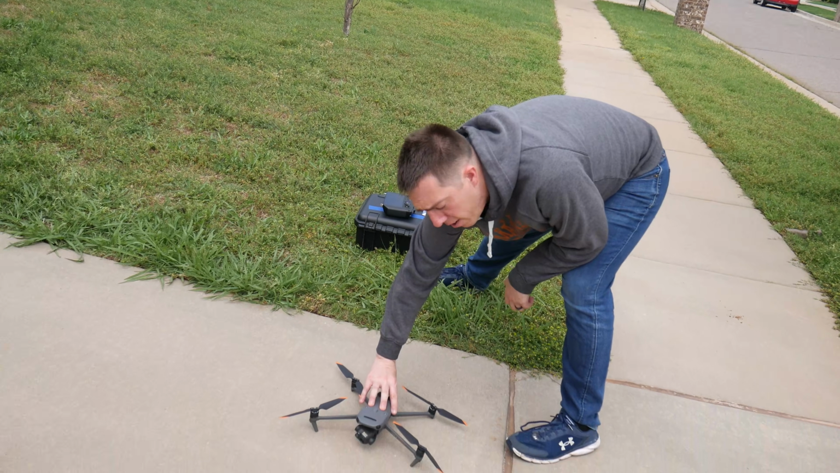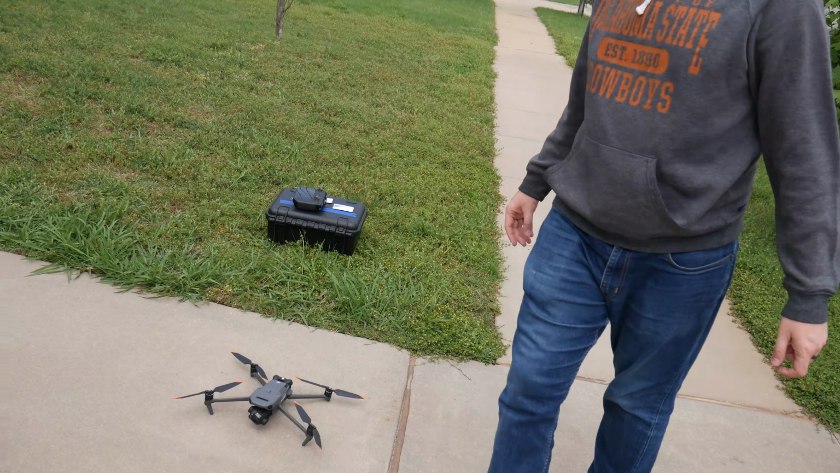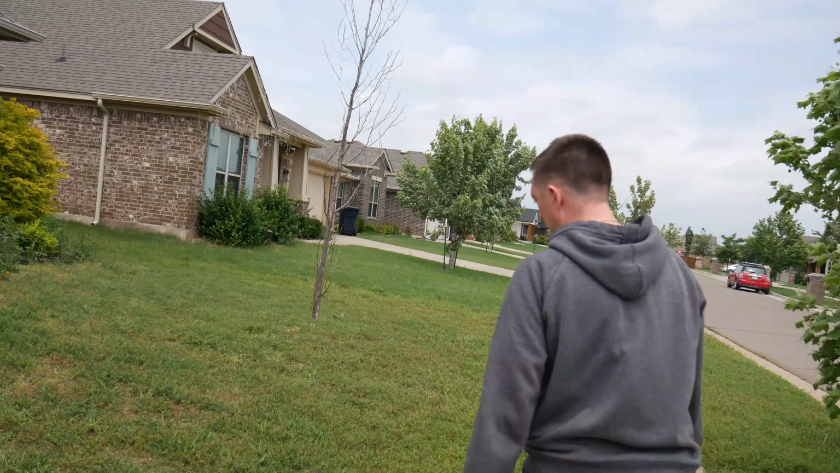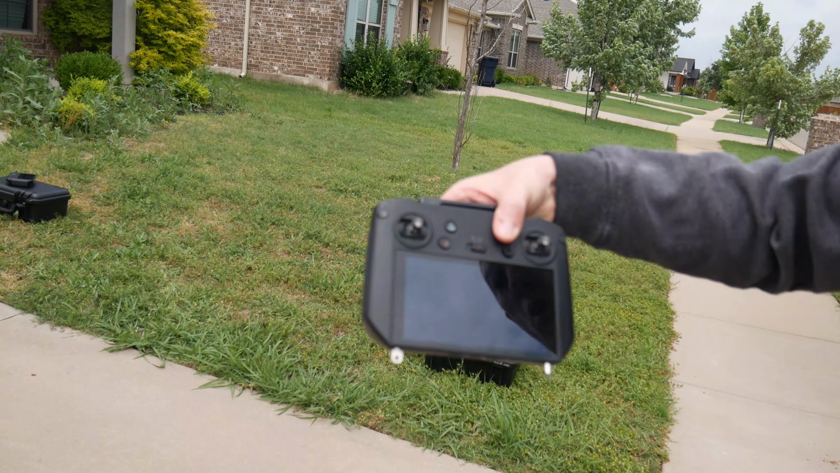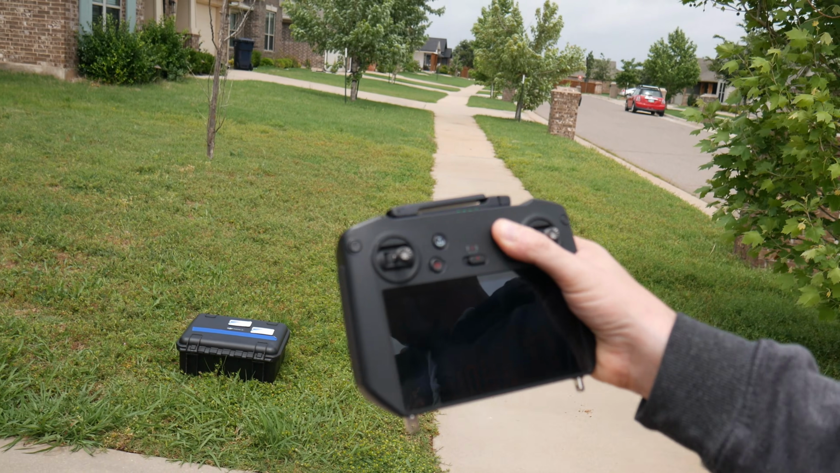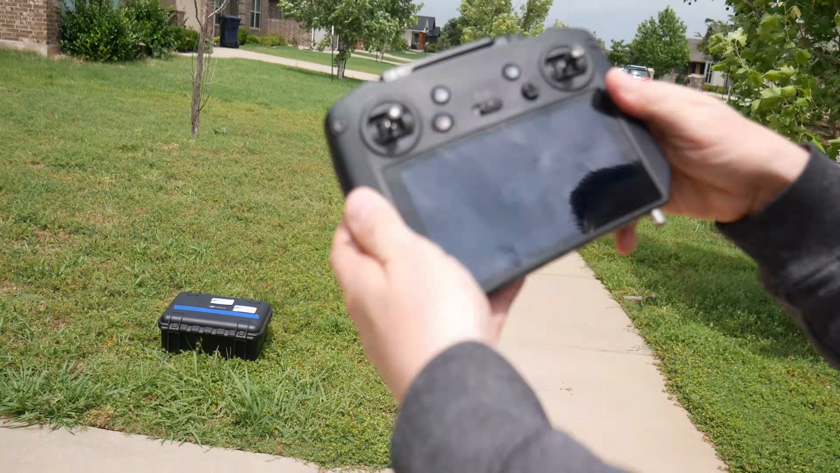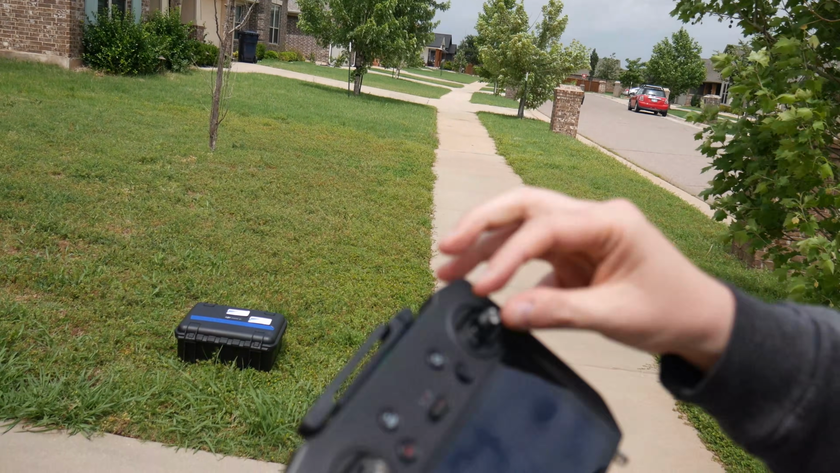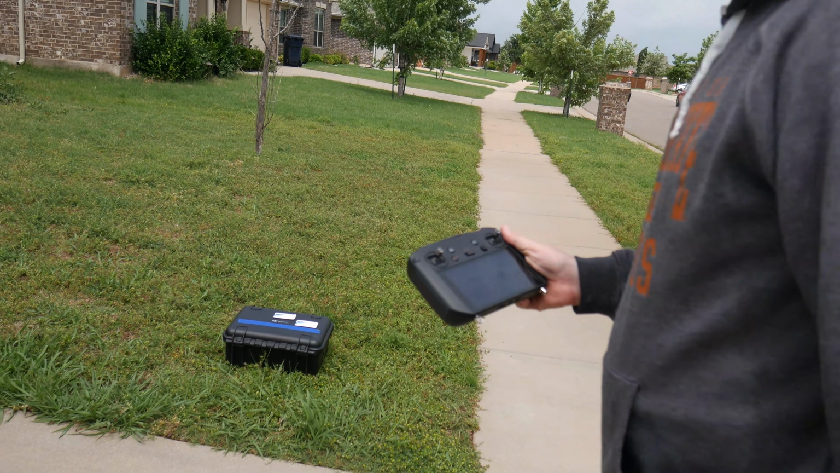It already has a battery in there. The battery can last around 45 minutes. I've already expended about half of it, but we still have plenty left. The controller is a full-size controller. This is what it looks like. It's a little bit different than if you're used to using a smaller DJI or maybe a Skydio series drones. It's a full frame camera, so you can see exactly what's going on without having to use any third-party apps or your own phone. So it's getting all set up right now.